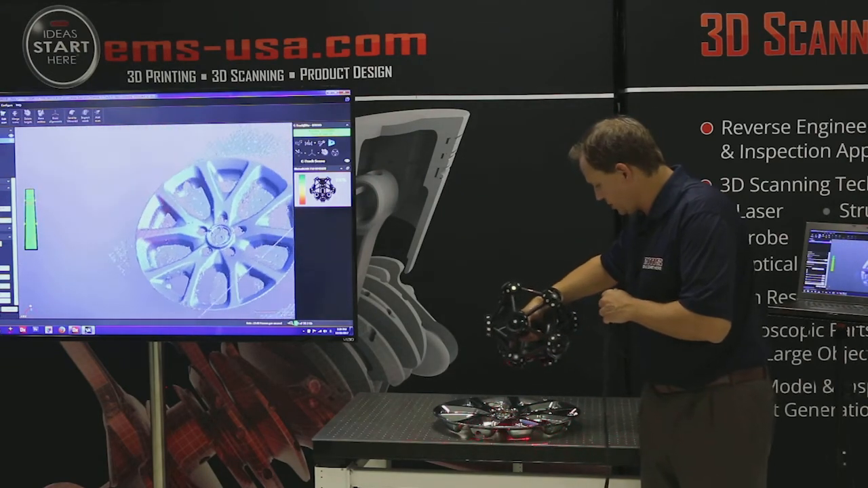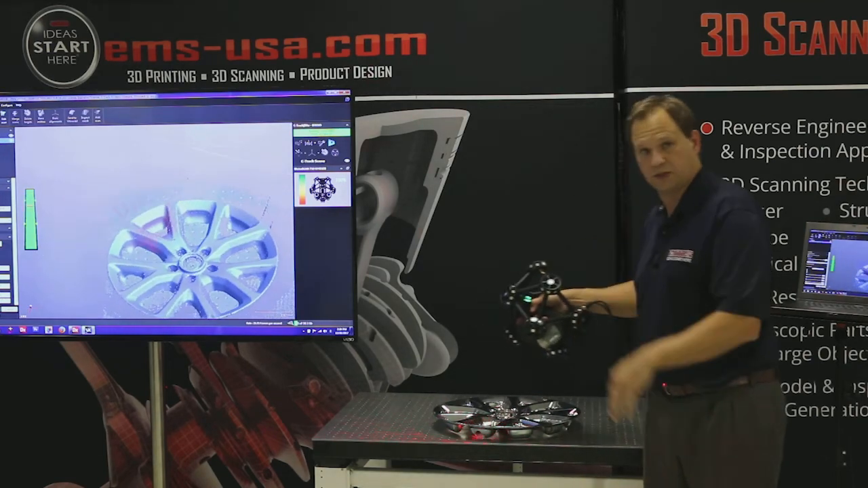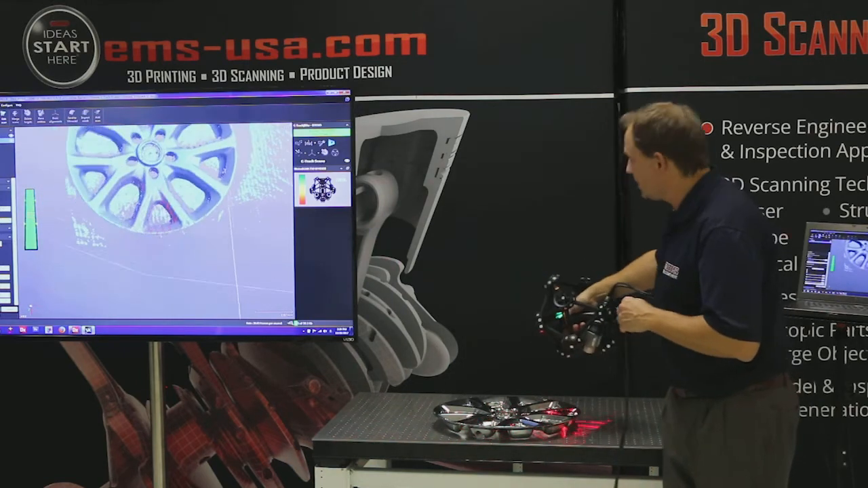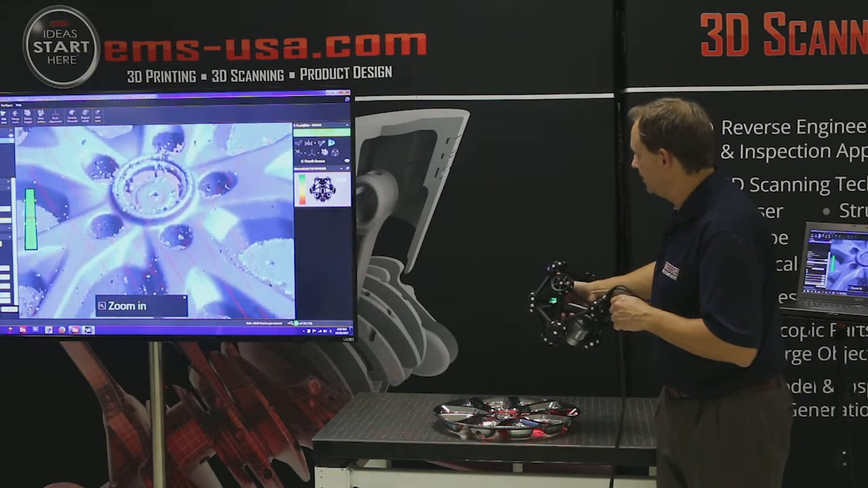So you've got to go a little bit slower because I've had to crank up this laser power, which means I've got to slow down the sensors. That's essentially the capture rate of the scanner. But you can see this data looks very smooth, very nice. We'll zoom in a little bit here, okay?